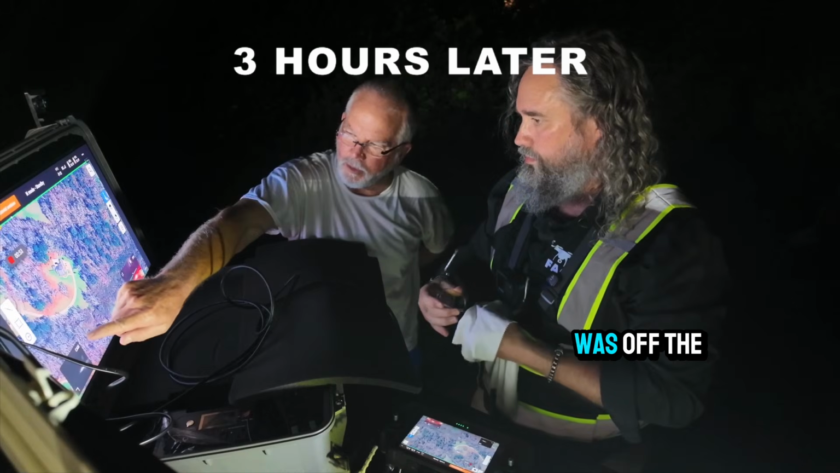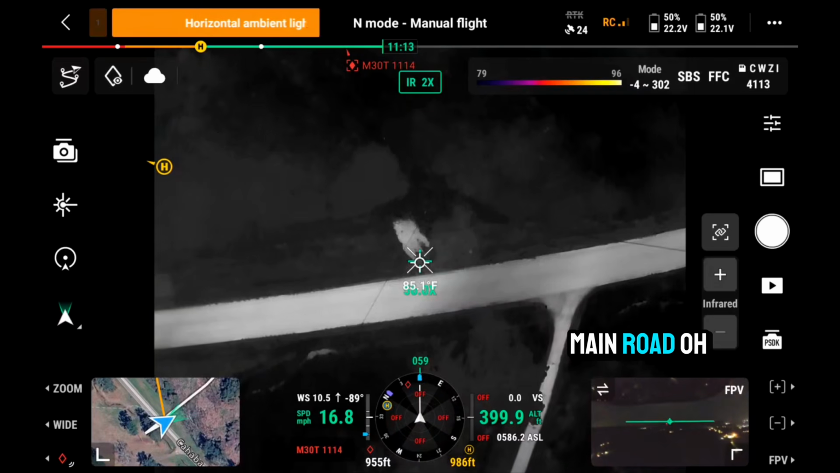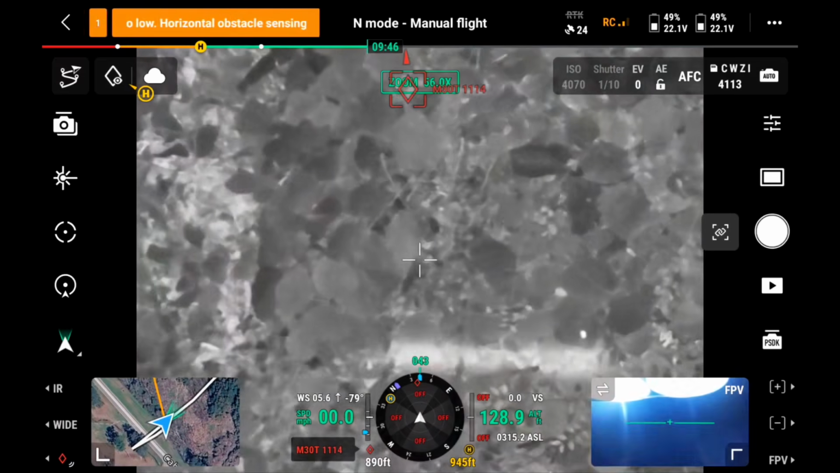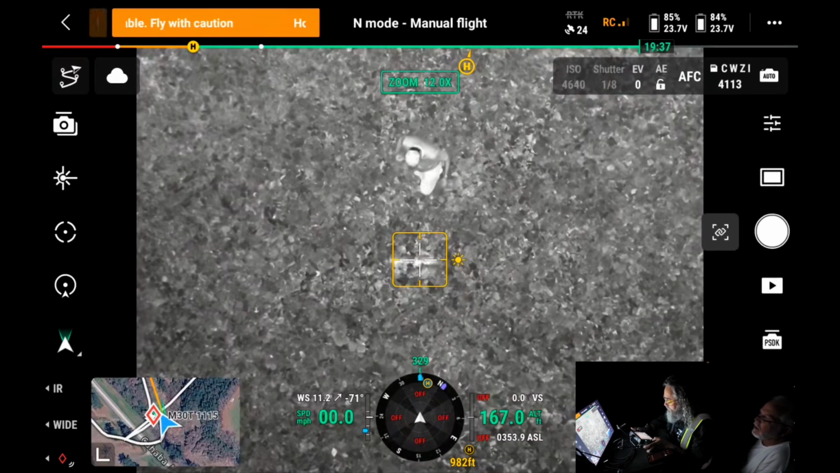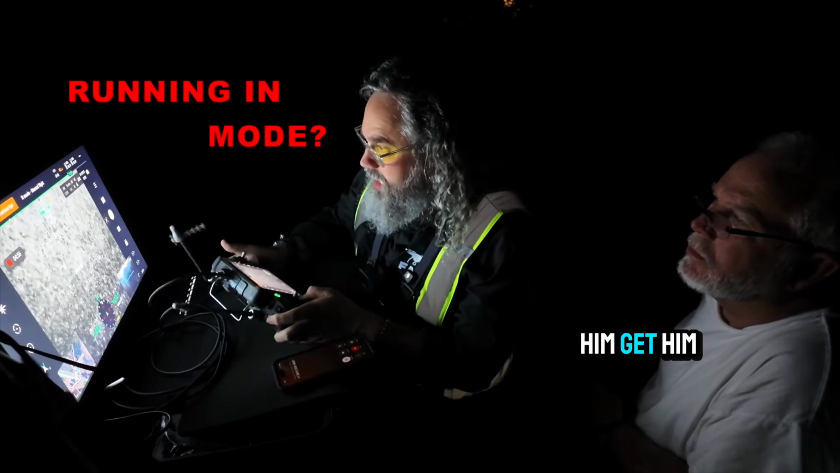Last time we saw him was off the corner of the house. Okay, where is that? Main road? Oh, there's a signature right there. I bet that's her right there. Is that him? That's him. There he is. There he is, boys and girls. He's getting him. No, get him.